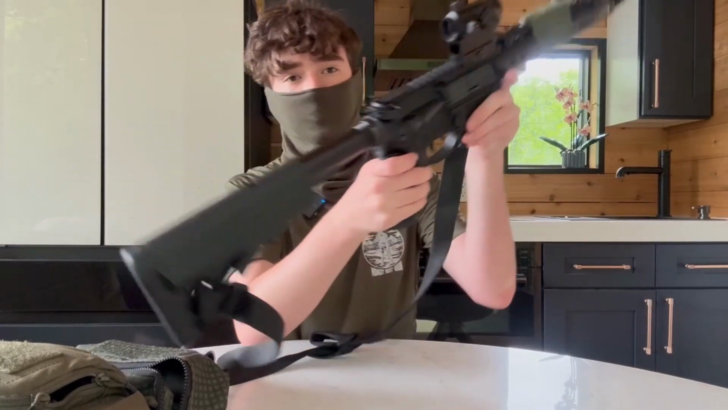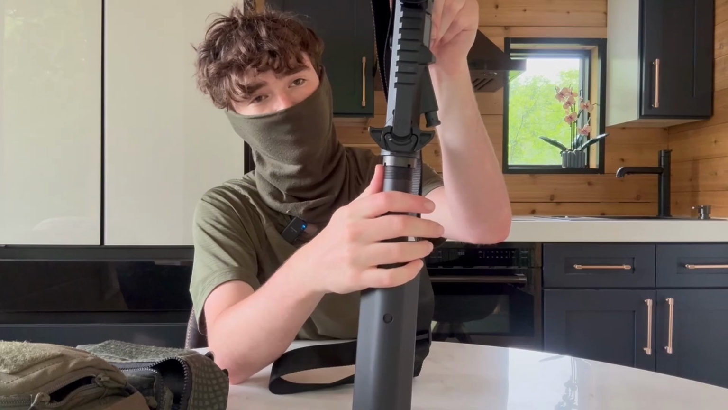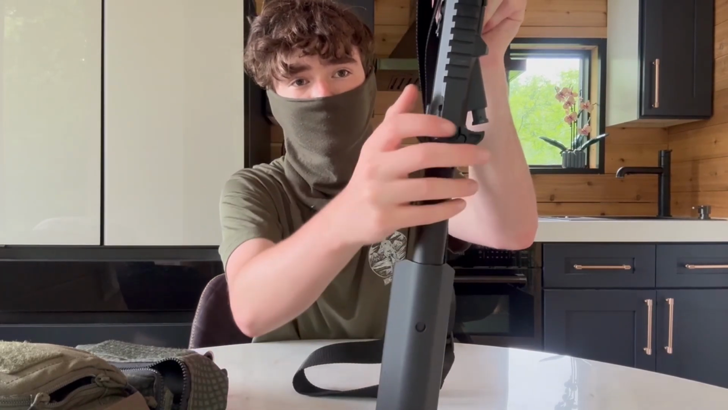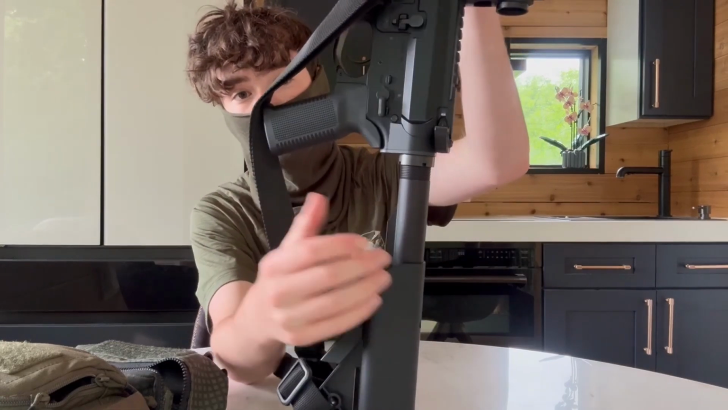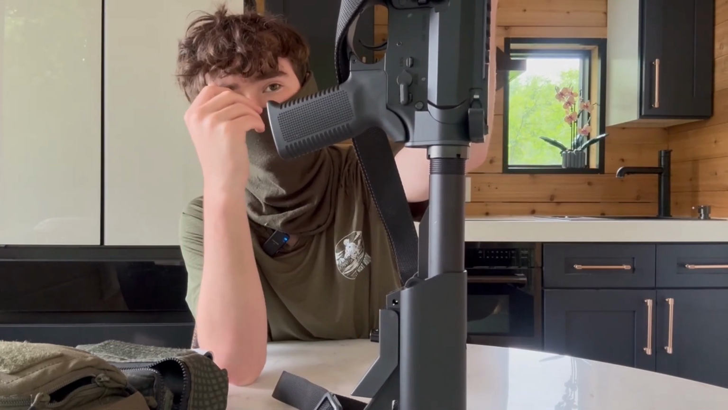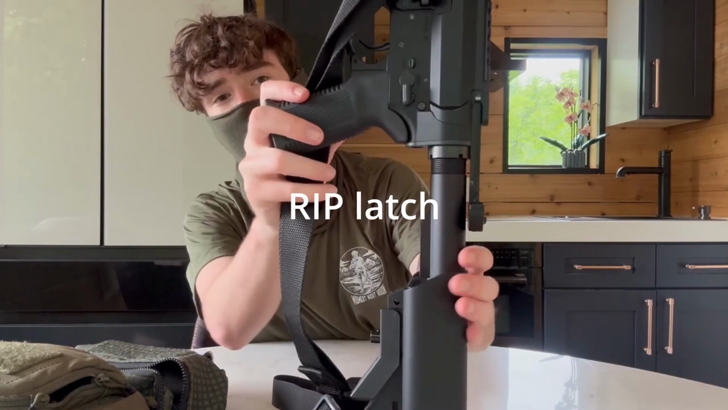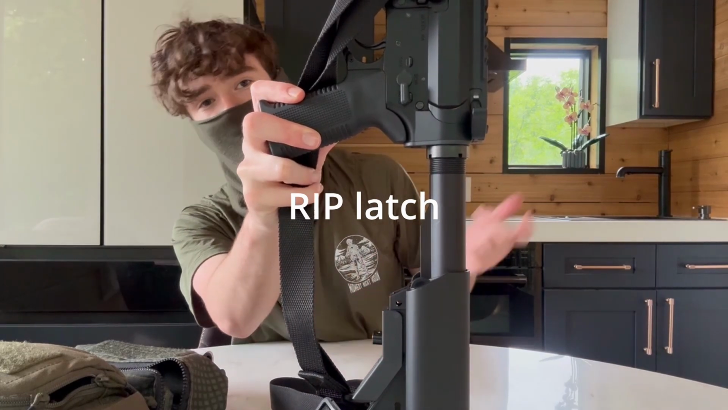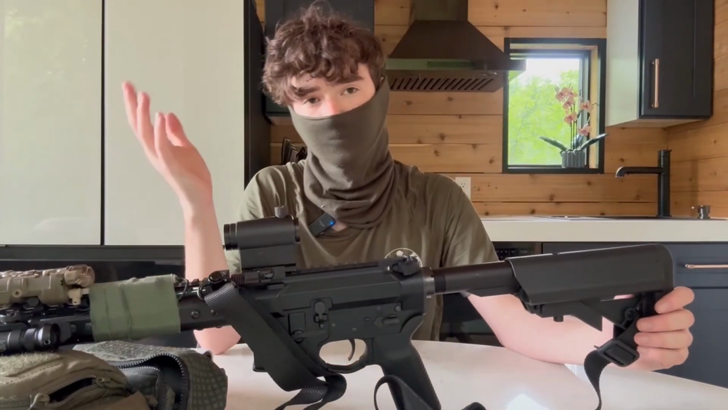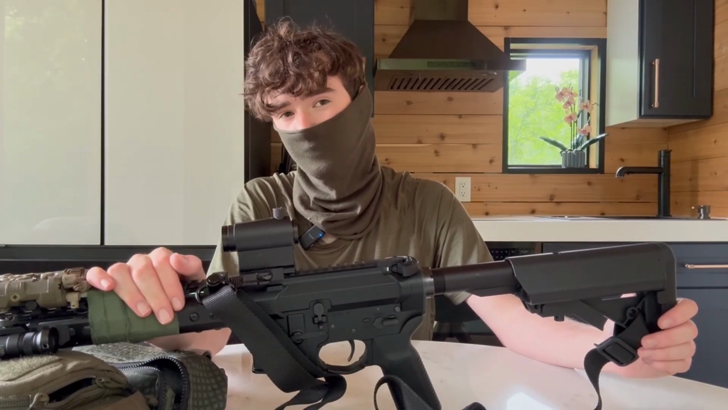From the bolts, we'll go to the charging handle. These are Noveski branded. They're Geissele ACH clones. These are ambidextrous. I did have an issue on both of them that happened just a couple days before the review I recorded, at the exact same time: the latches broke. So if you lock it back and you push it back up, it does not lock in place, which is unfortunate. They do sell replacement charging handles, and it's unfortunate that happened to both at the exact same time.